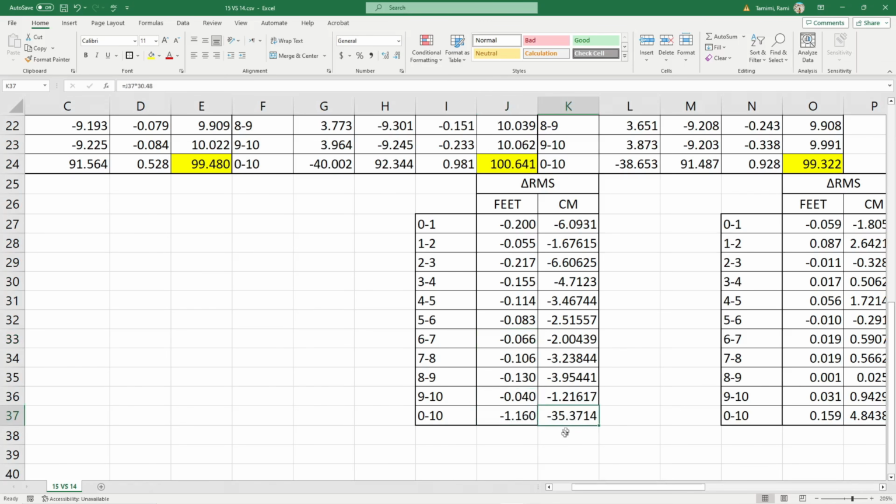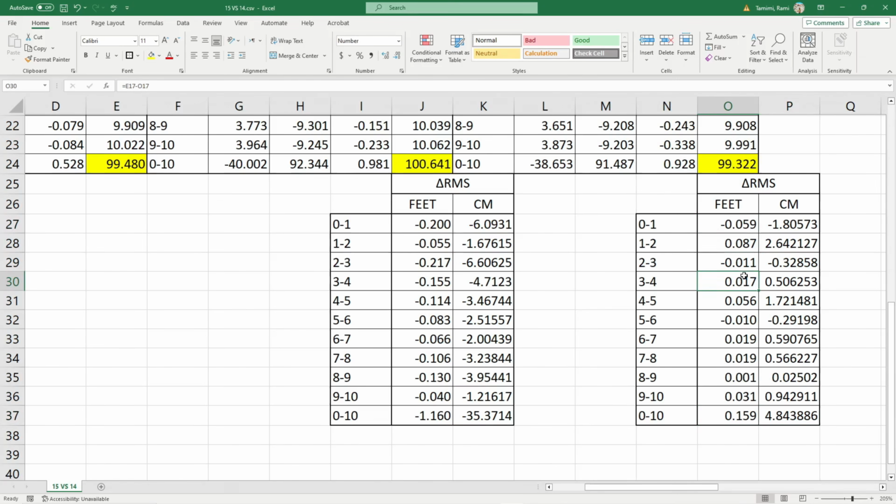In centimeters, that is 35 centimeters, and then everything is within 1 to 6 centimeters of error. Over on the 15 Pro, we don't even exceed 1/10 of a foot in relative error. So everything was under 3 centimeters of relative error, and the overall error was 16 hundredths of a foot, which is just under 5 centimeters. So that is pretty impressive.